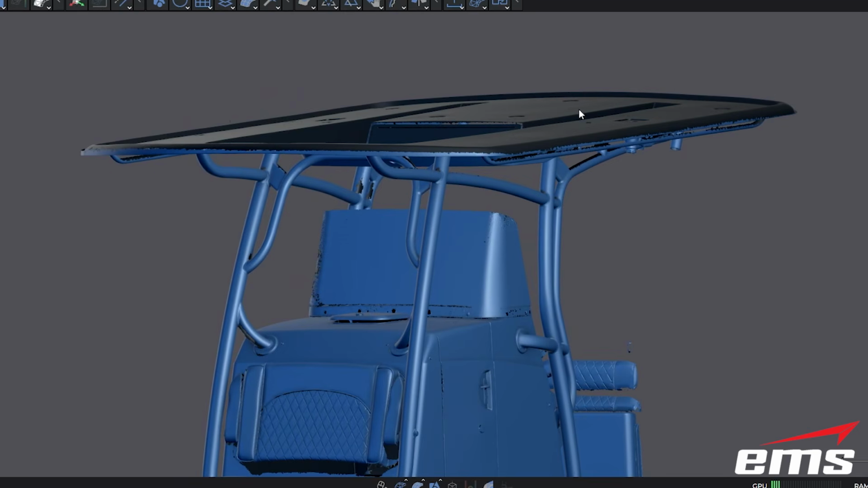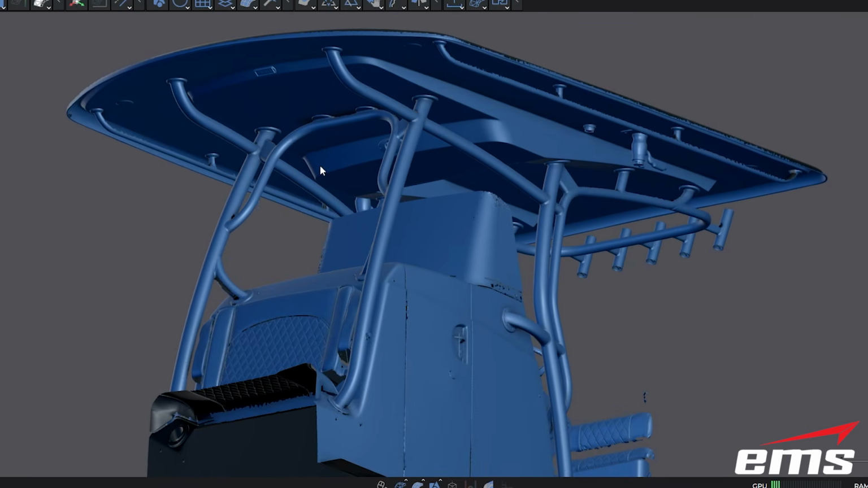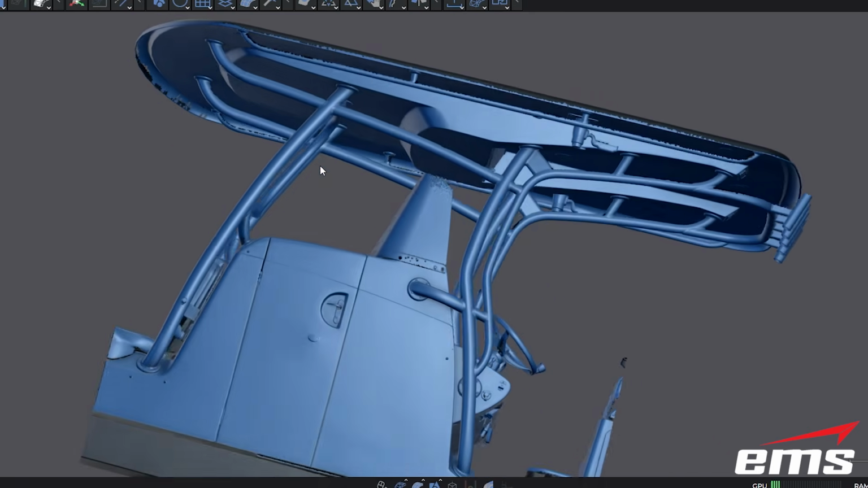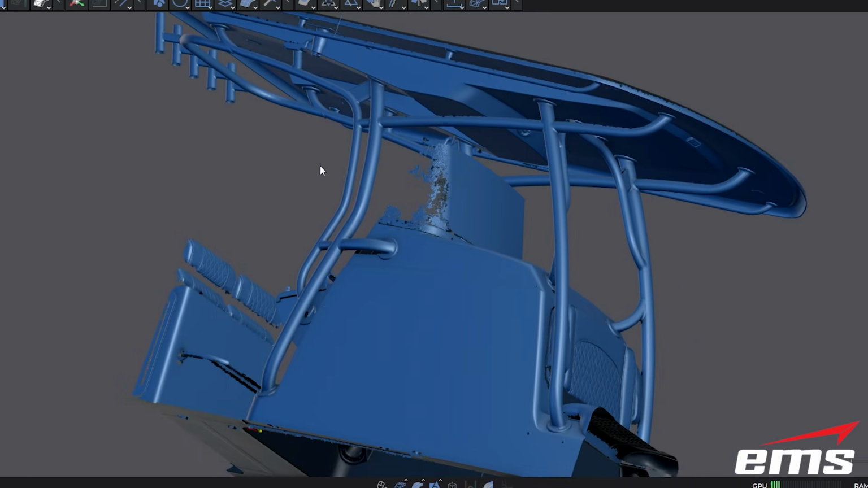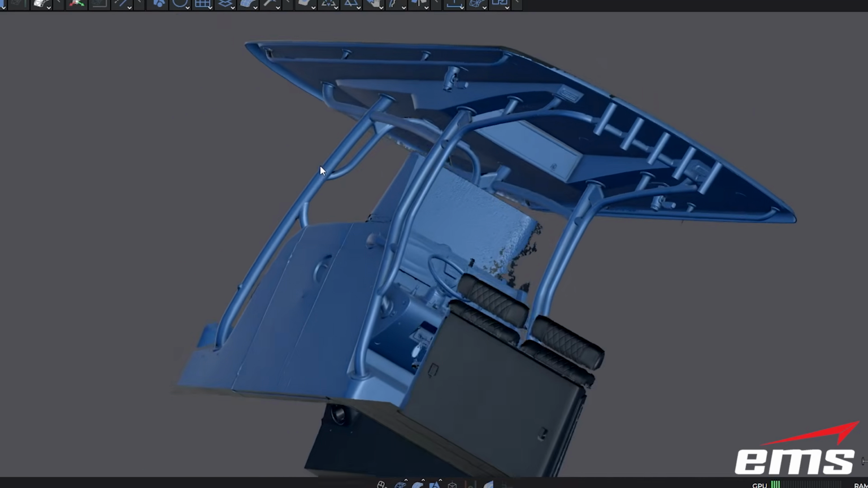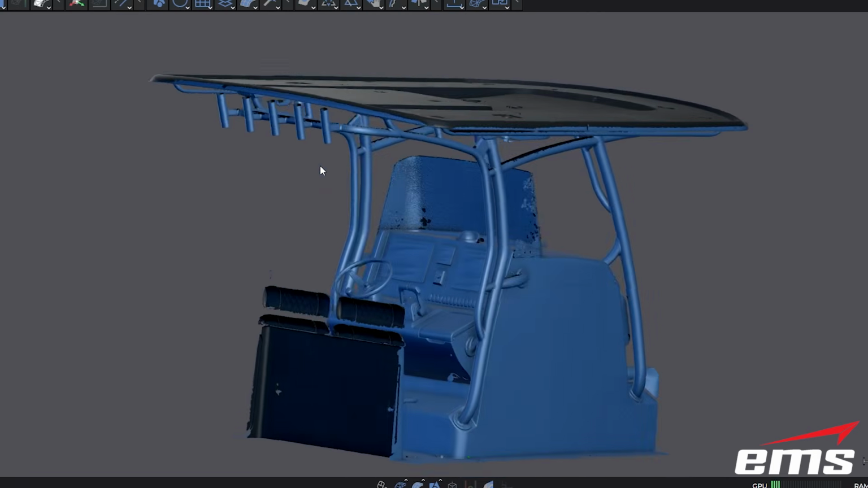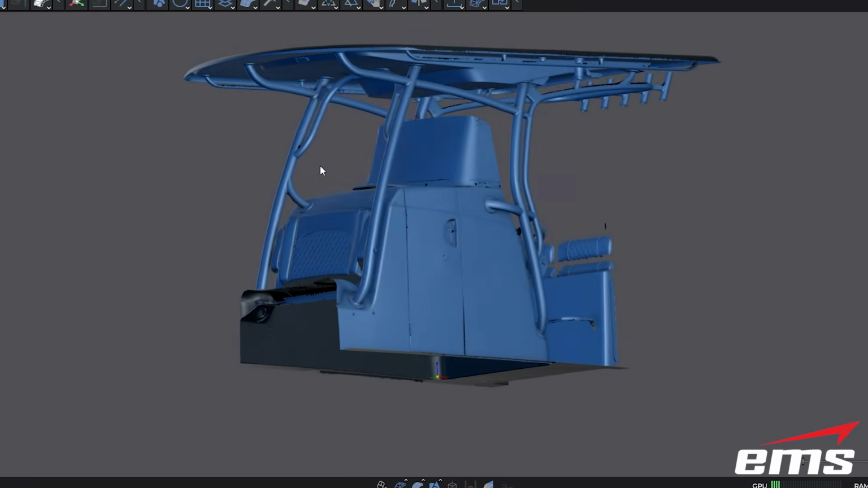Now, there will be some areas up under here on the tubes we're not going to be able to get just because of line of sight. But as you're going to see when we get into the designing of it, we really don't need that. But what you're looking at here is a highly accurate 3D model of the complete tube frame as well as the surrounding areas in case we do want to make changes.